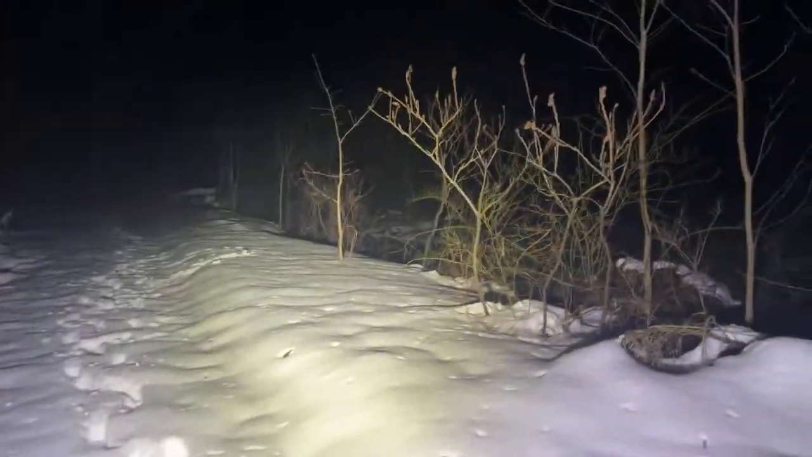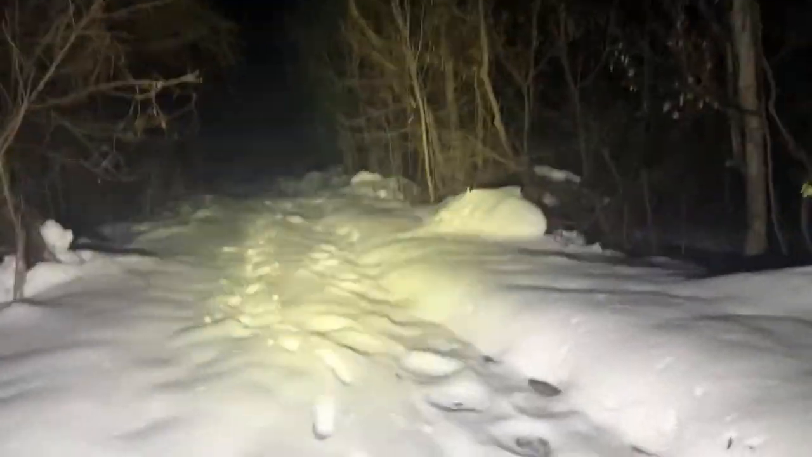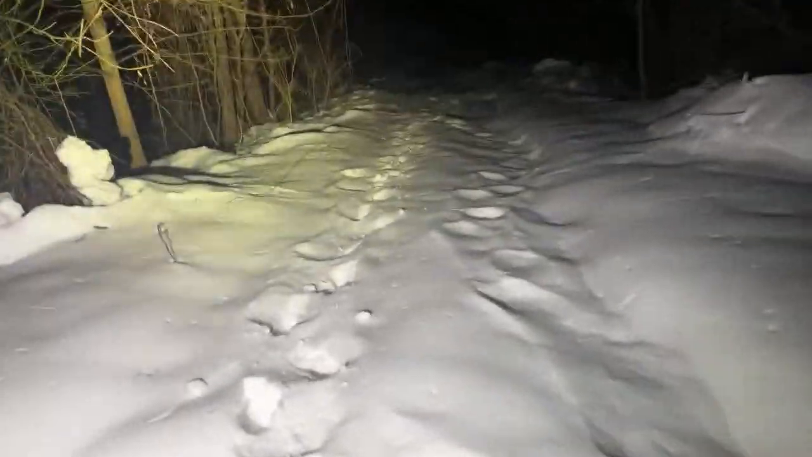We're gonna have to play that back and see if that blue flash was on there. See, my light is definitely starting to dim. I got 3 bars left on my battery. So it's for some reason eating up.